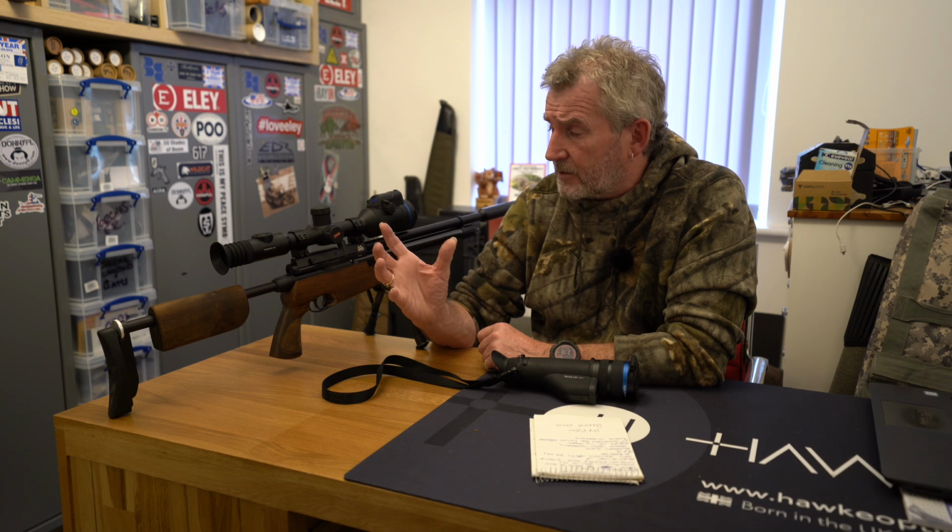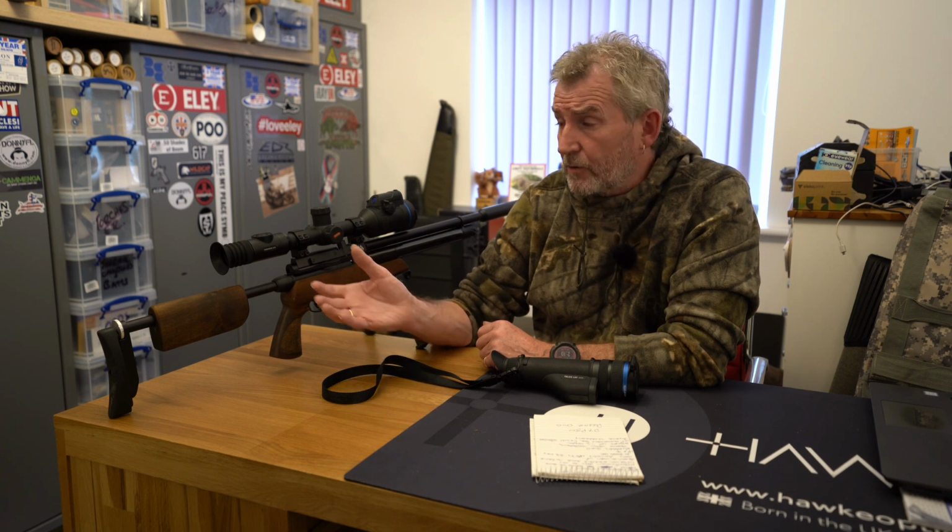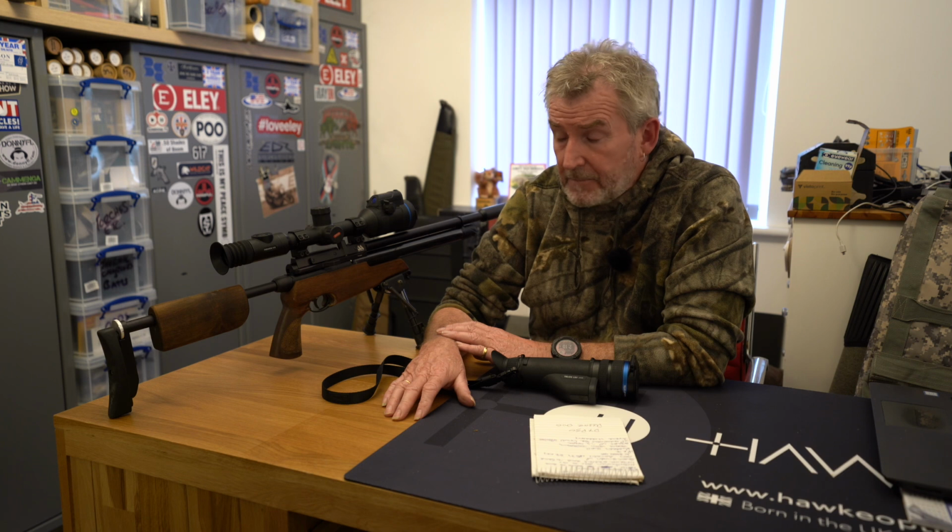It's an awesome scope to be used in any situation, whether it's on the ferals with the sub 12, out on the rabbits, 2-2, or whichever you're hunting. This will work fine for you. And I think if you're looking at something, this is something really worth considering.